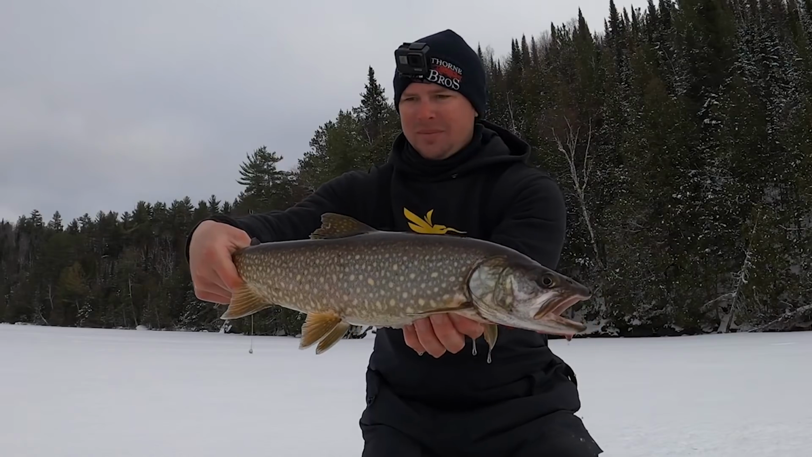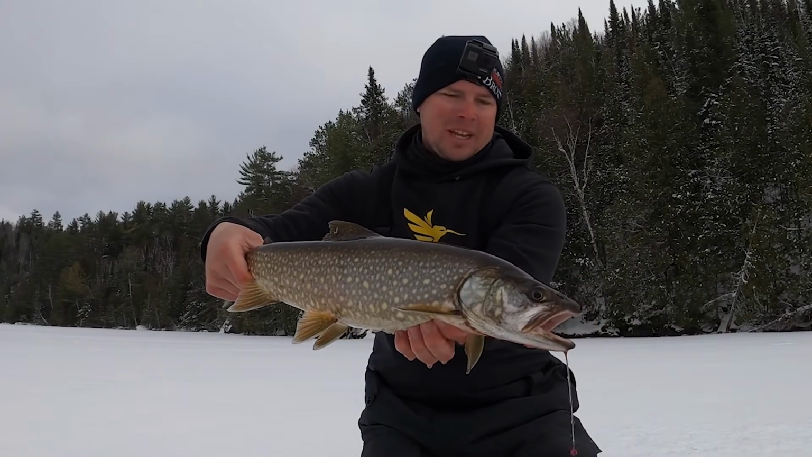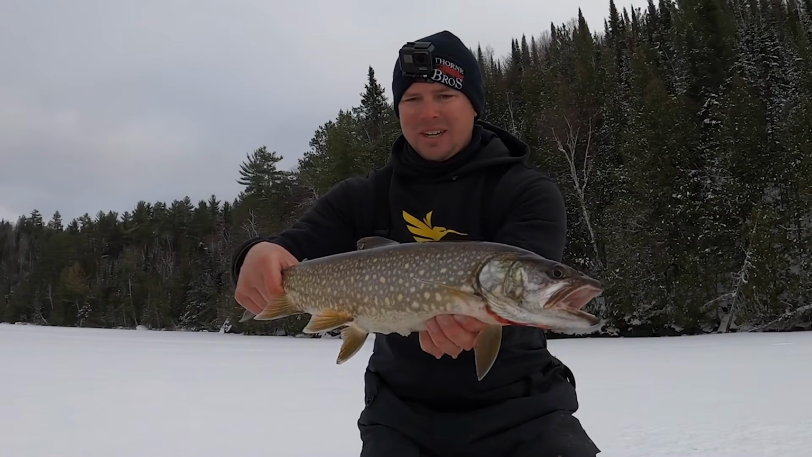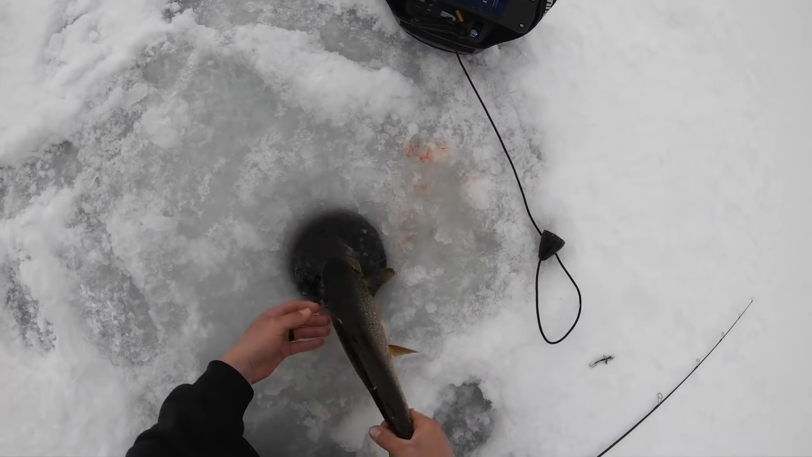But awesome fish. Not the biggest one in the lake, but when they chase you like that back and forth, they're all fun. Who cares how big they are? Awesome. Let's get them back. All right, buddy.